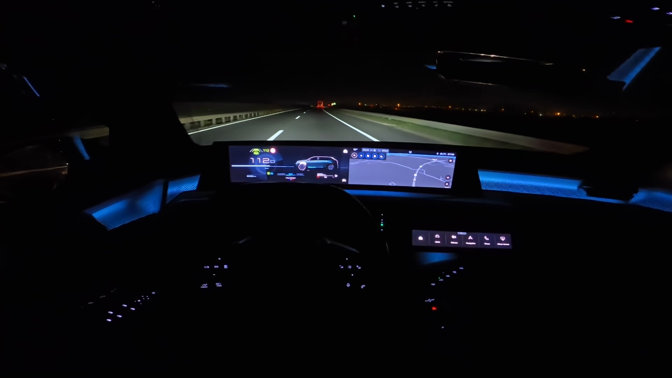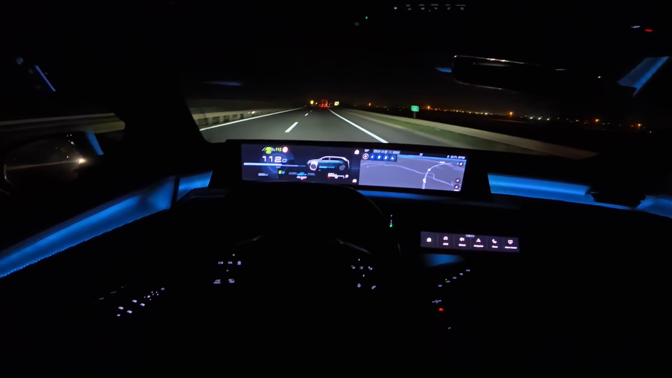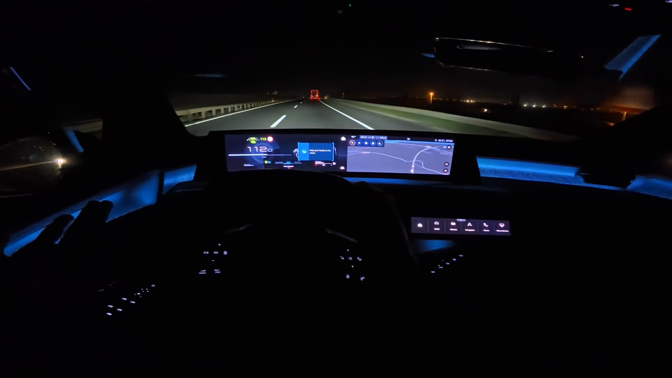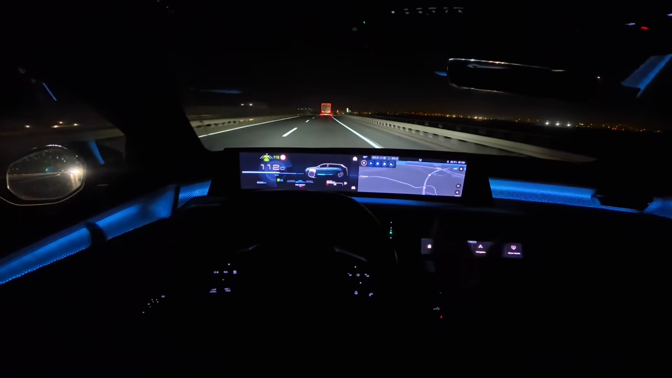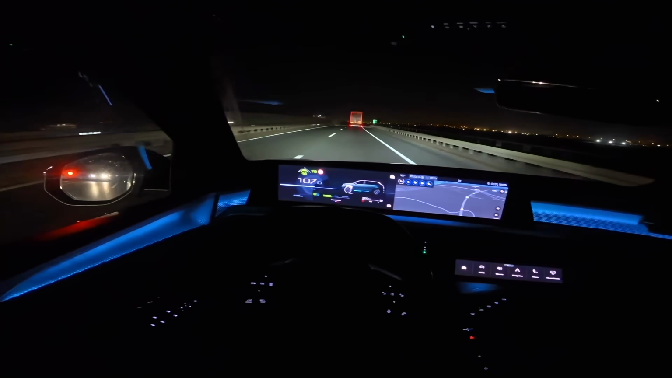There's construction here, but it's not actually yet, so we'll slow down in time. Now this assist works great. After like 10 seconds, it's going to remind you to keep your hands on the steering wheel, but it's keeping me in the lane, in the middle, so that's good. It's not doing the ping pong thing, which I dislike.